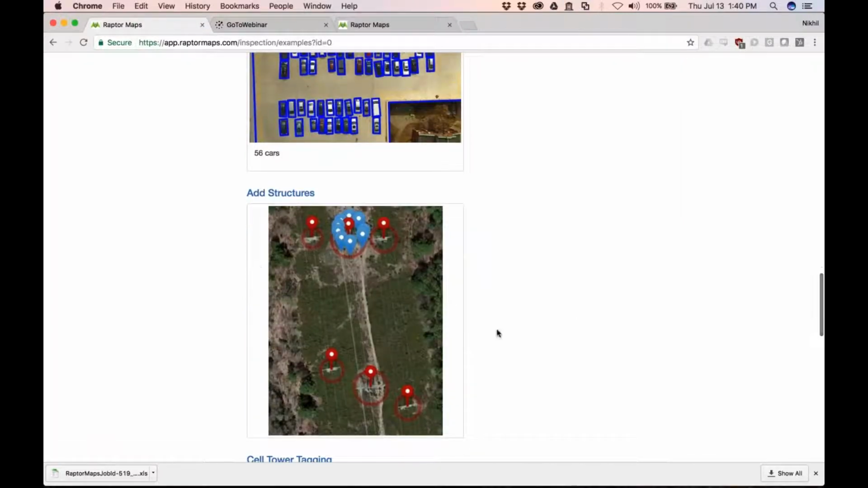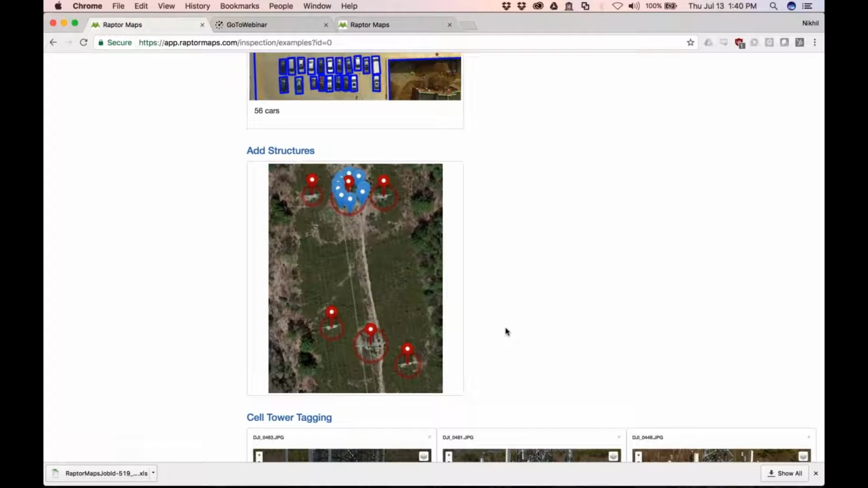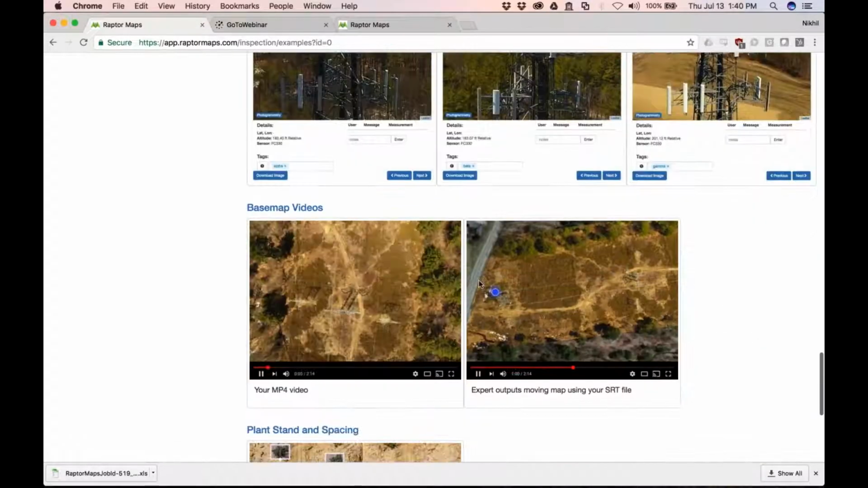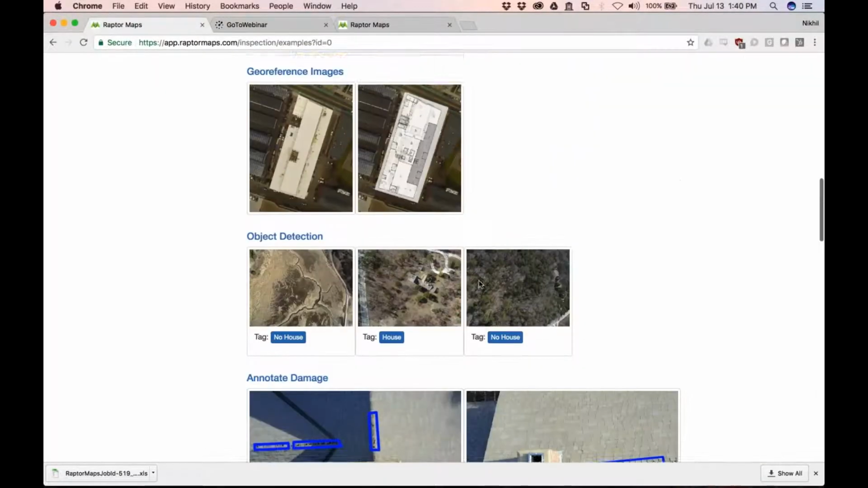Adding structures seems kind of simplistic until you realize that you have a master service agreement with a utility and they just gave you 200 PLS CAD files embedded in a KML, and they want you to automatically tag it, things like that. So that's when it's pretty good for that. And of course, a whole host of other things.